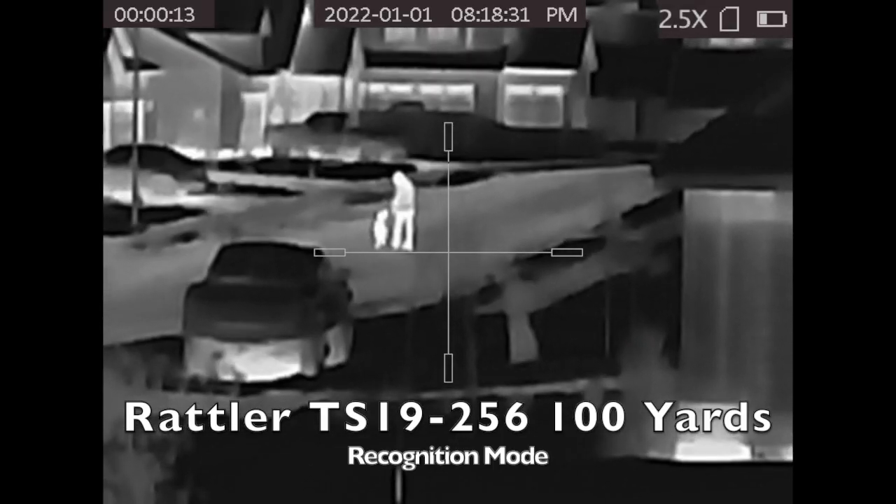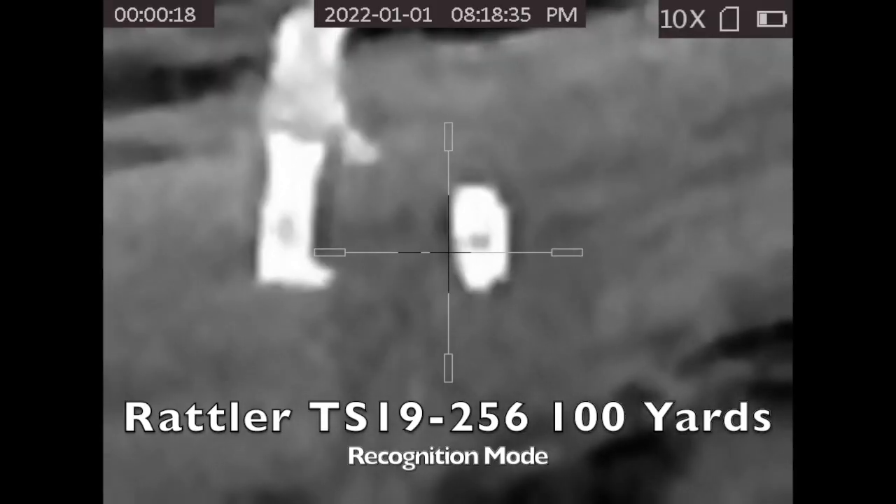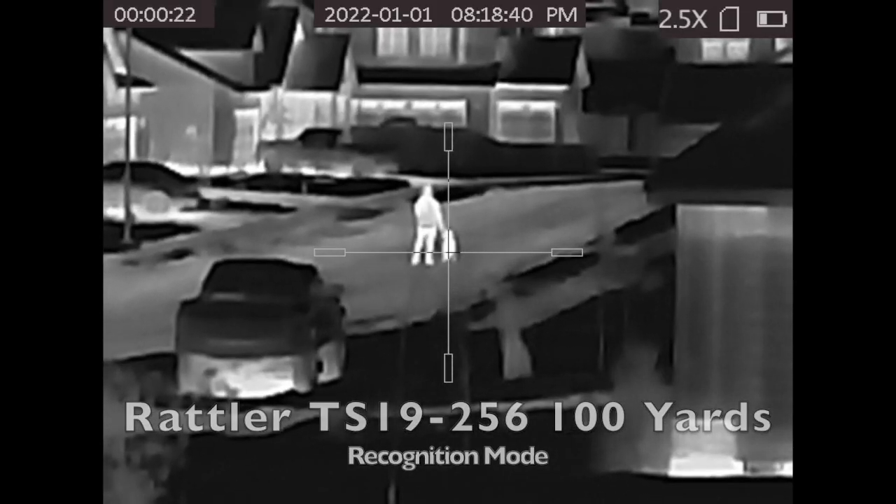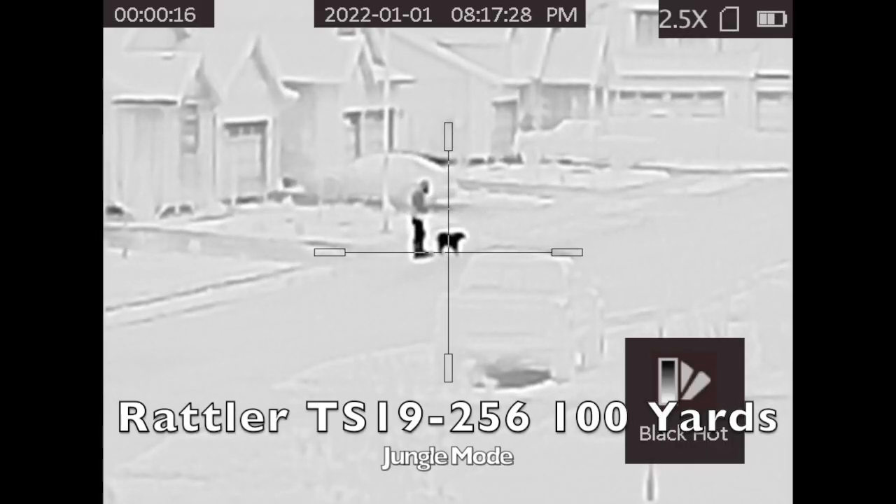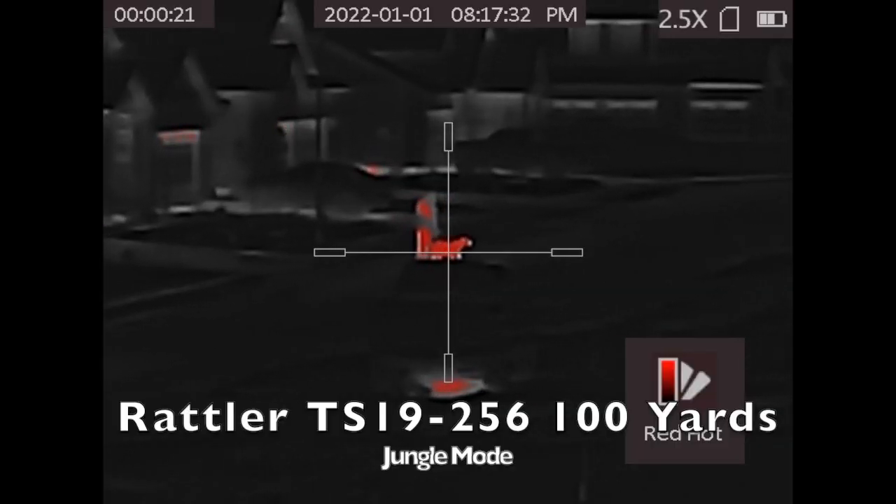One of the things we're really focusing on this year here at Fall River Shooters is the educational aspect for these thermal scopes. Whether you're new to a thermal scope or you're new to an AGM Rattler or whatever it might be, we're putting together a lot of short videos that are available only to our customers that show you tips and tricks on how to get you started and how to maximize your scope.